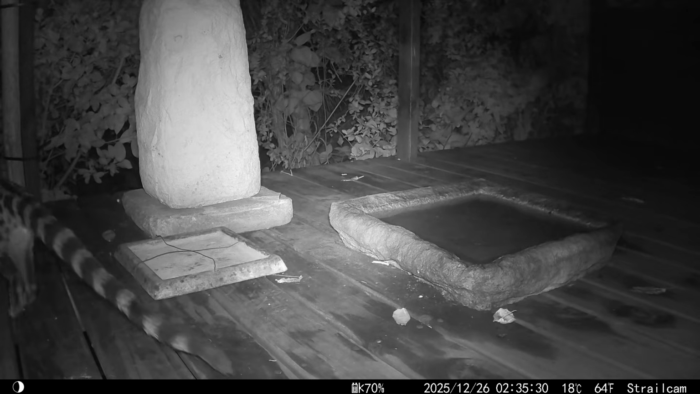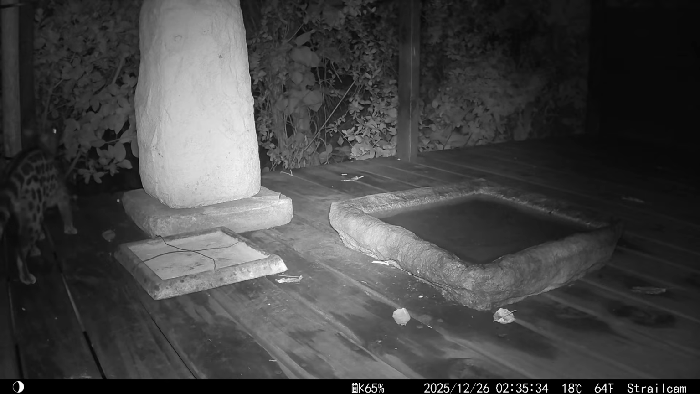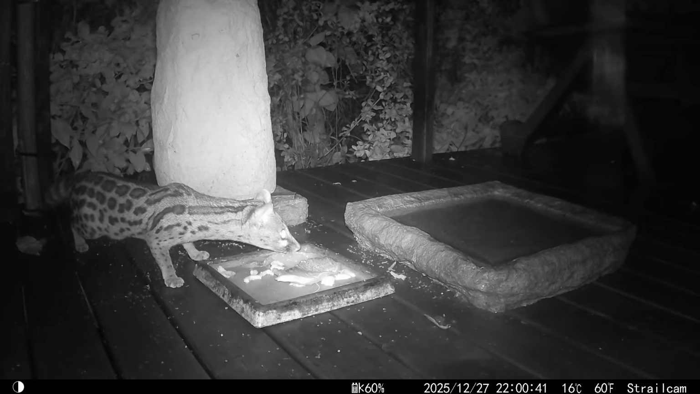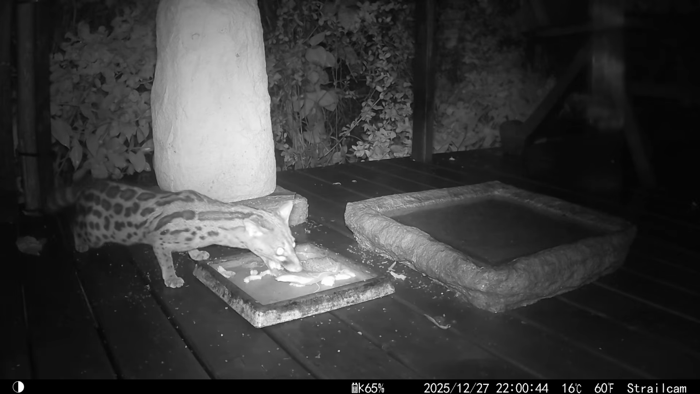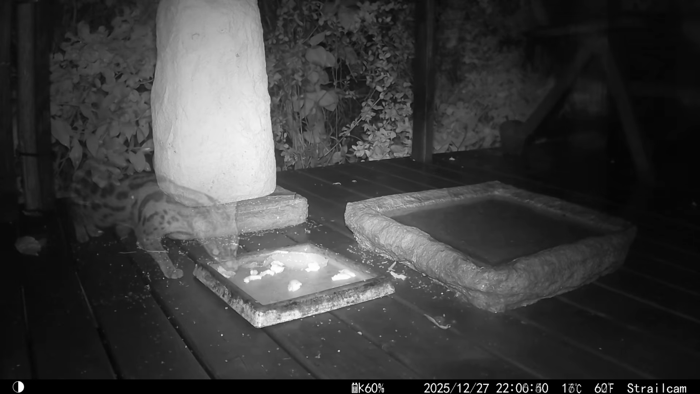At 2:30 in the early hours of the morning, another more slender and likely younger Genet arrived, but unfortunately too late, with all the fanfare having been consumed by the earlier visitors. On the 27th of December, we had raw fish on the menu, and I knew that the rich smell of fish would bring visitors. And sure enough,